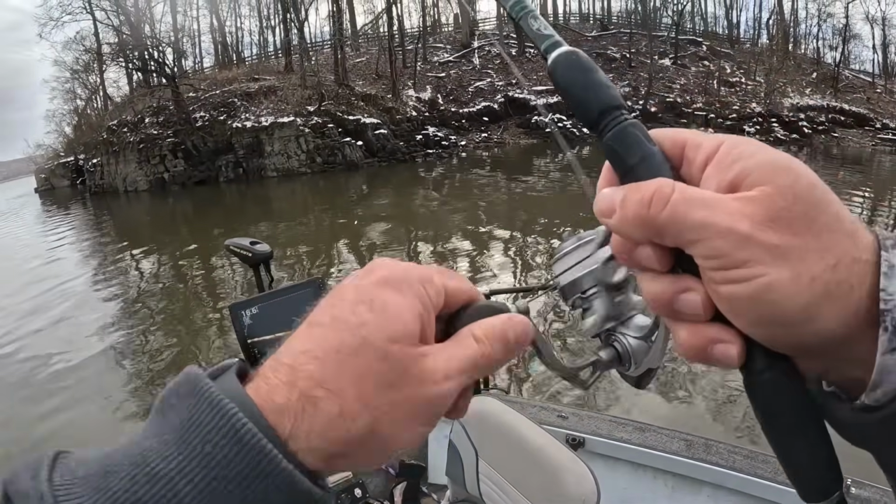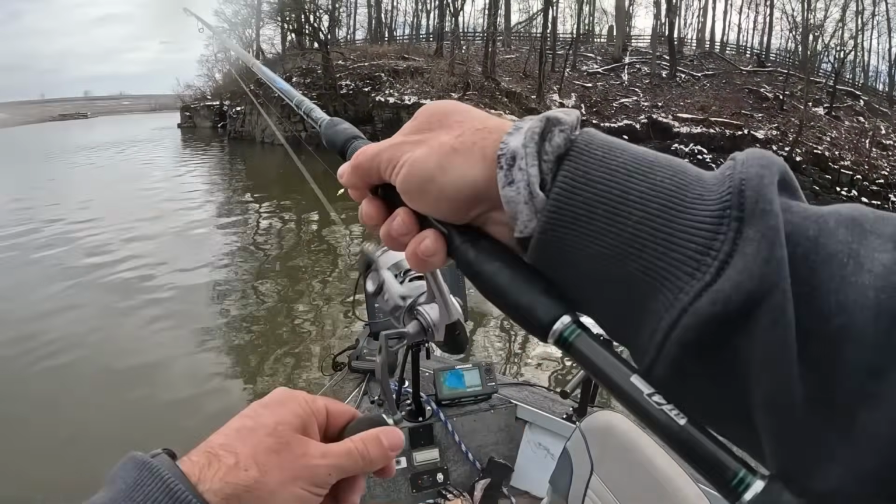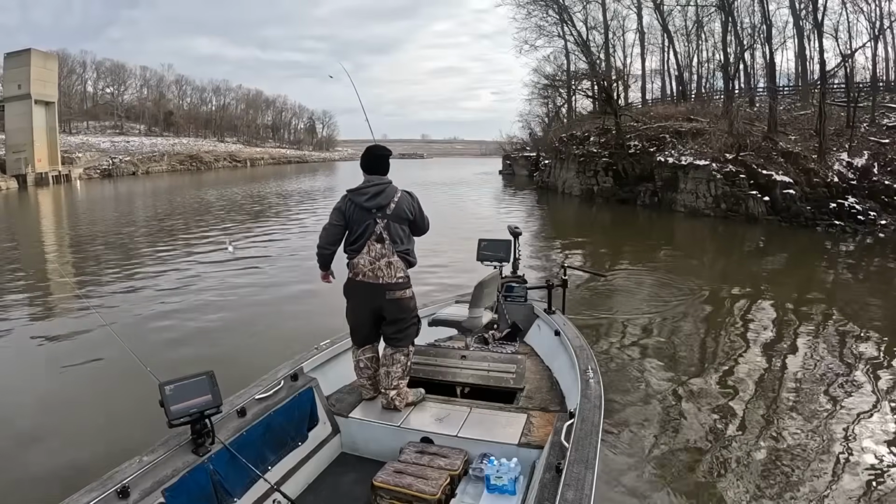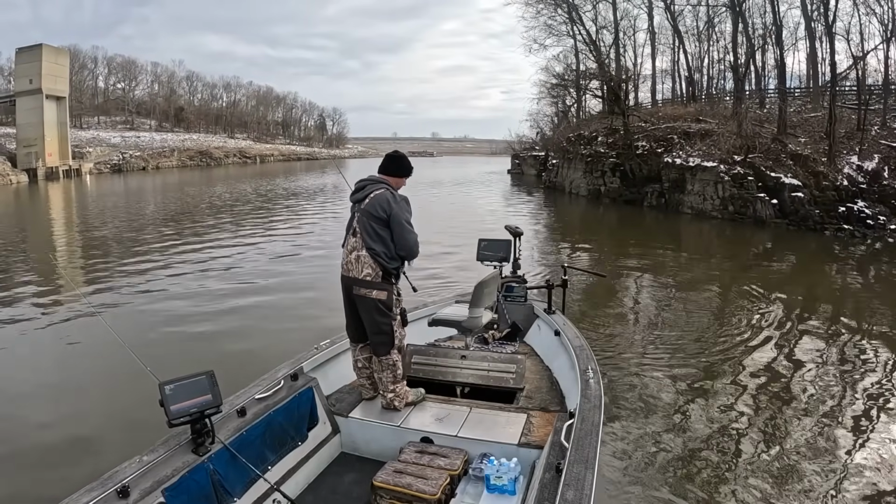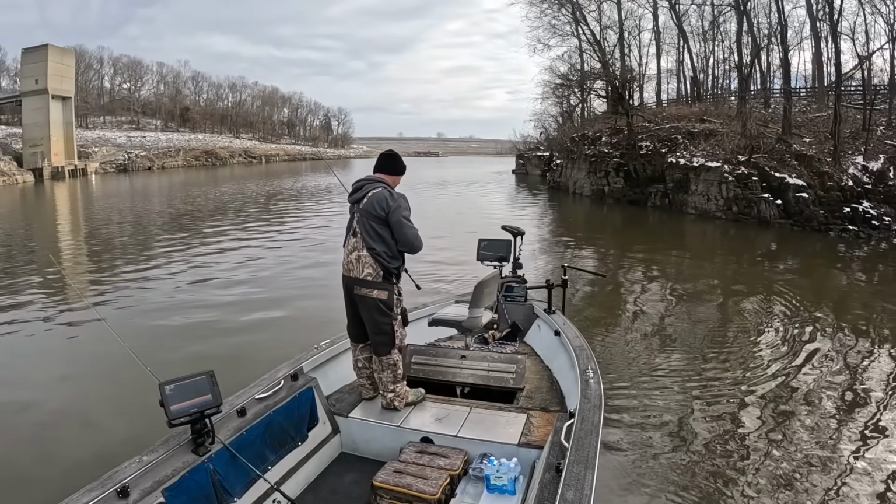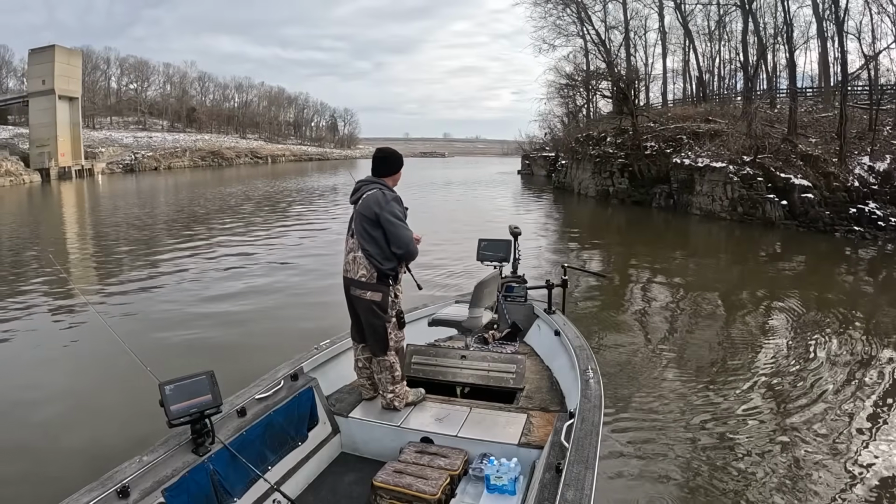There he is. And this is a little guy here, but he's a fish. That's just a little dink there.